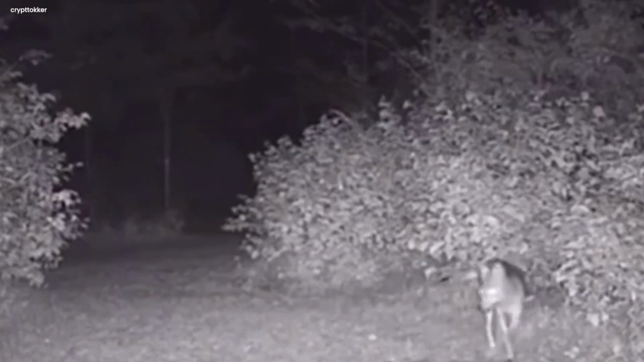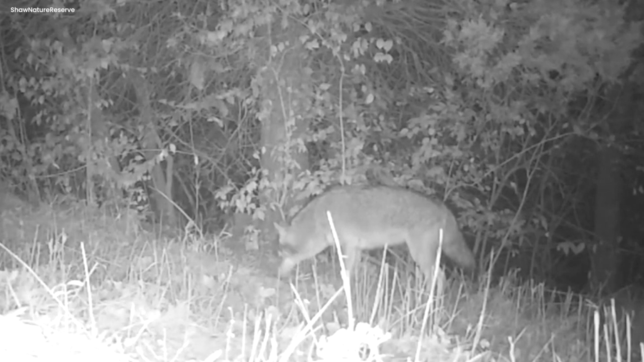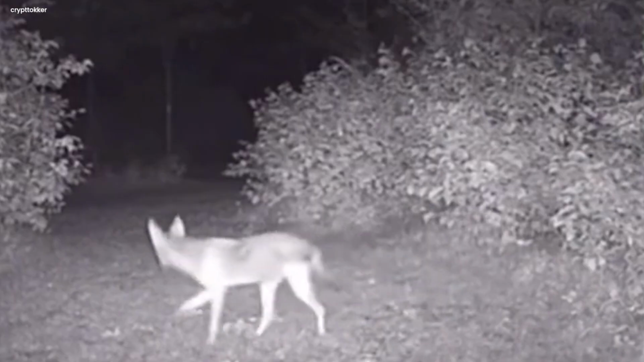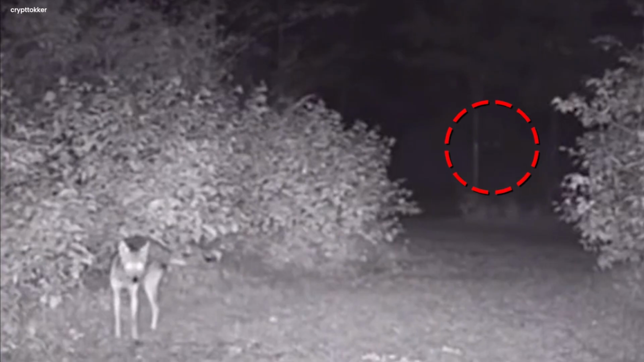Mysterious glowing eyes. In February 2023, a chilling video surfaced on TikTok. The footage initially showcases a coyote moving around, but in an instant, two prominent luminous eyes appear in the background. The coyote seems to react to this presence, even though the glimpse is fleeting. While it could potentially be a large black bear, considering the eerie woods ambience, alternative possibilities shouldn't be ruled out.